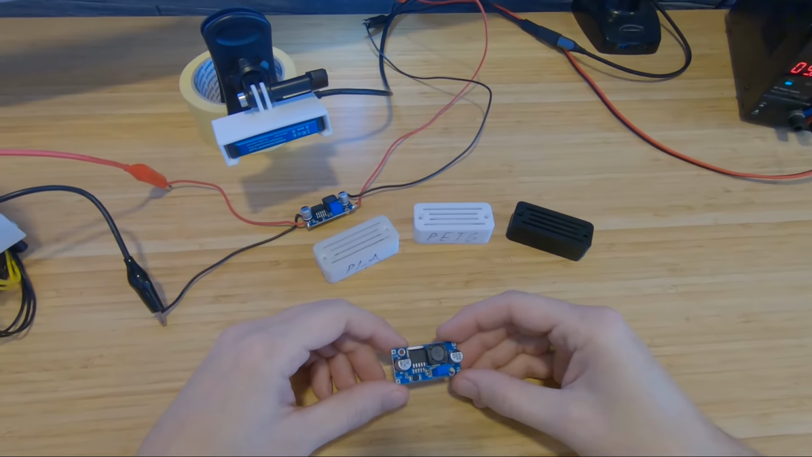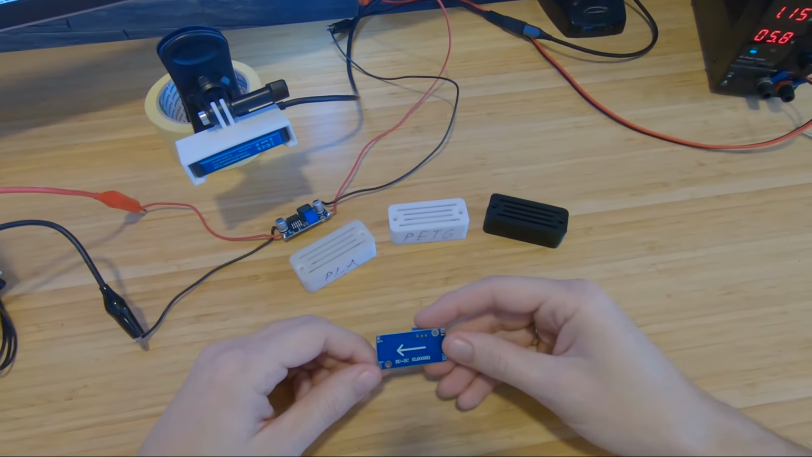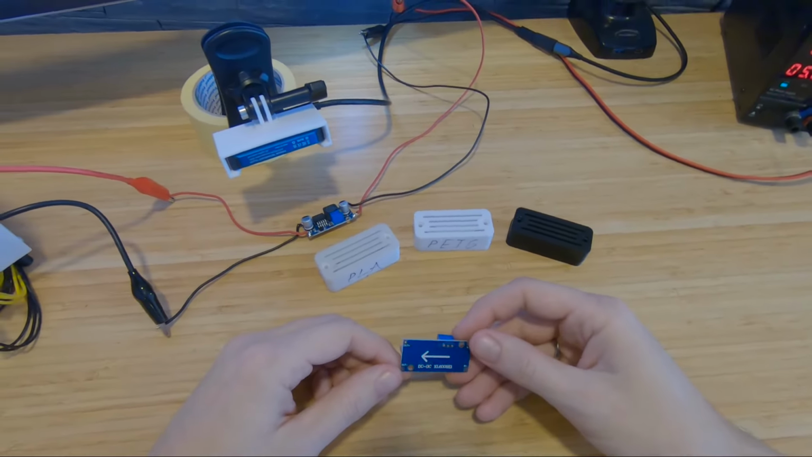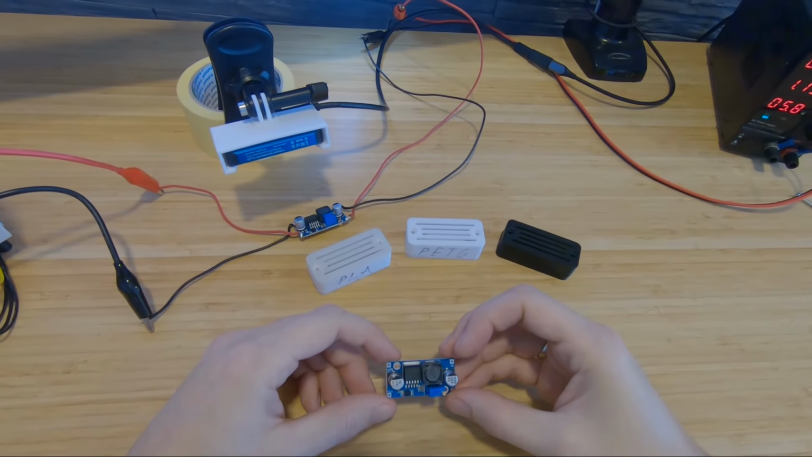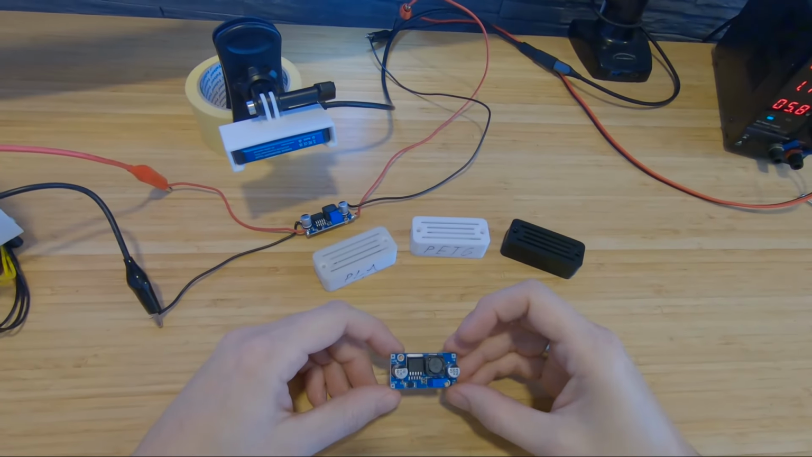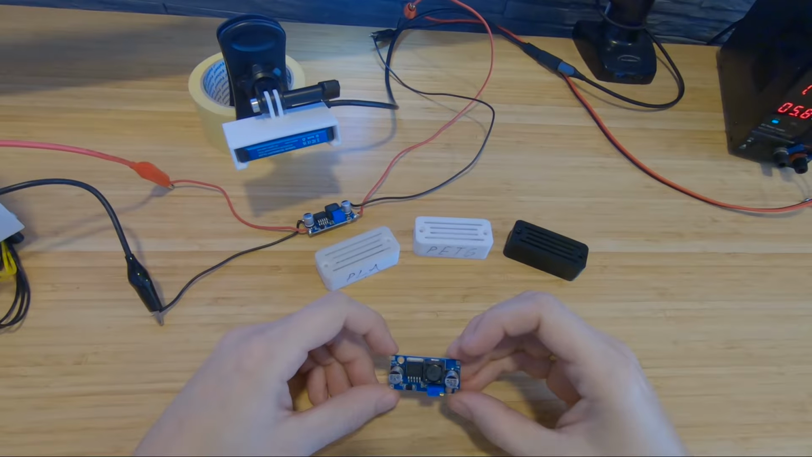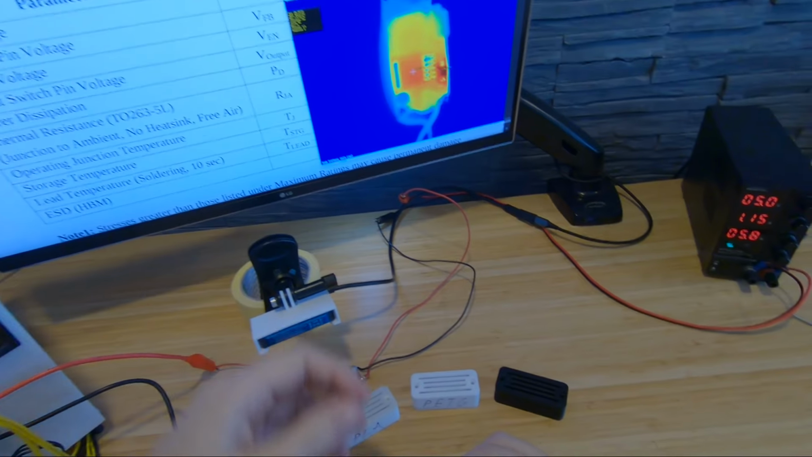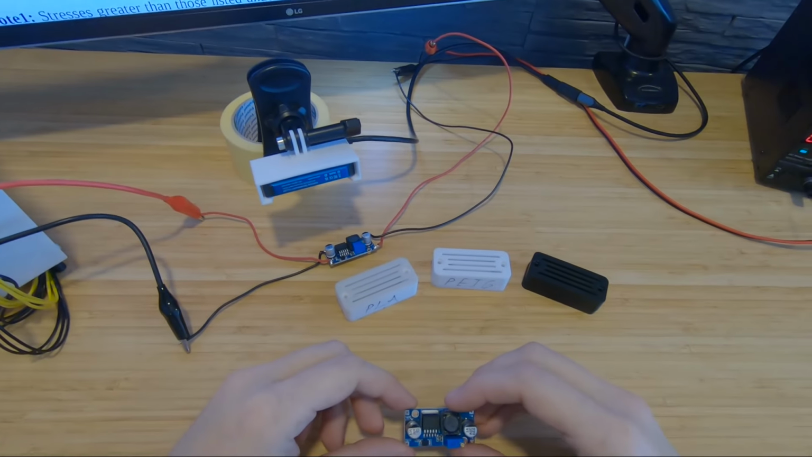This is a DC boost converter. The model is XL6009E1, which is for boosting up the voltage. It has two major flaws, which I will test with my thermal camera, and I will show you the footage.